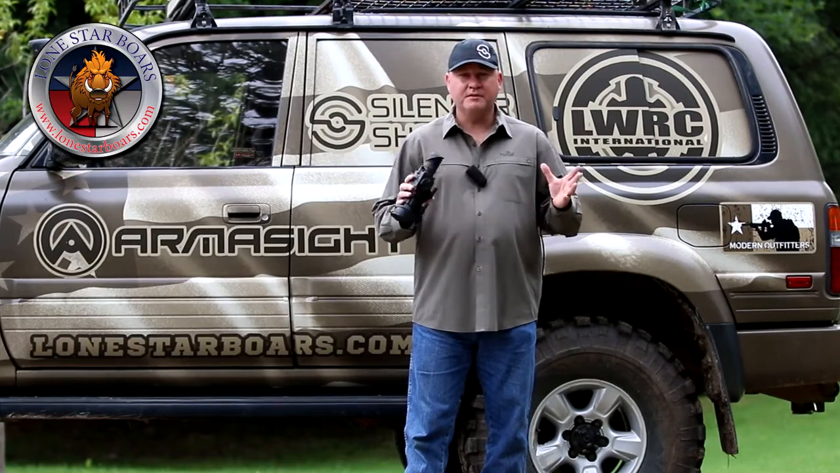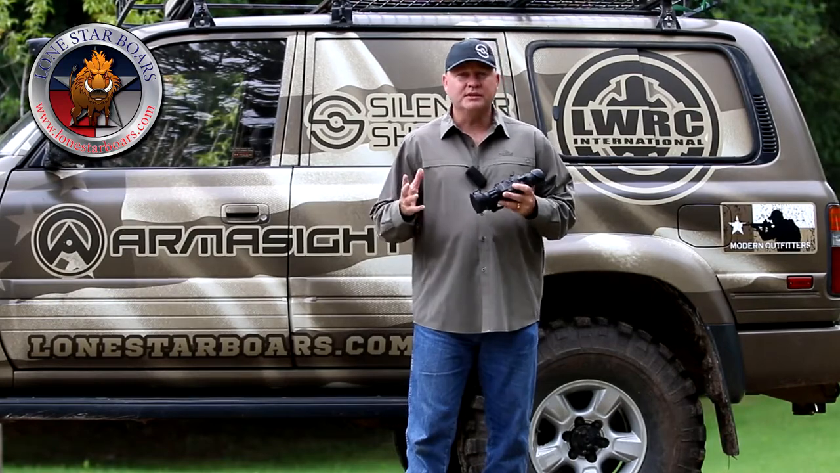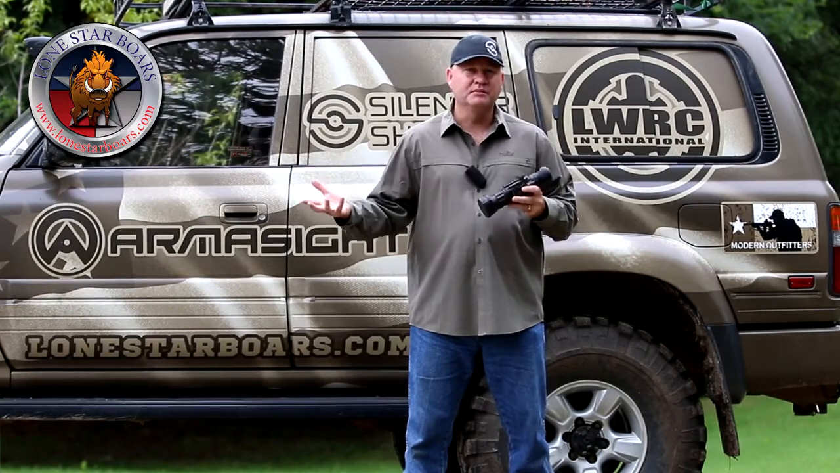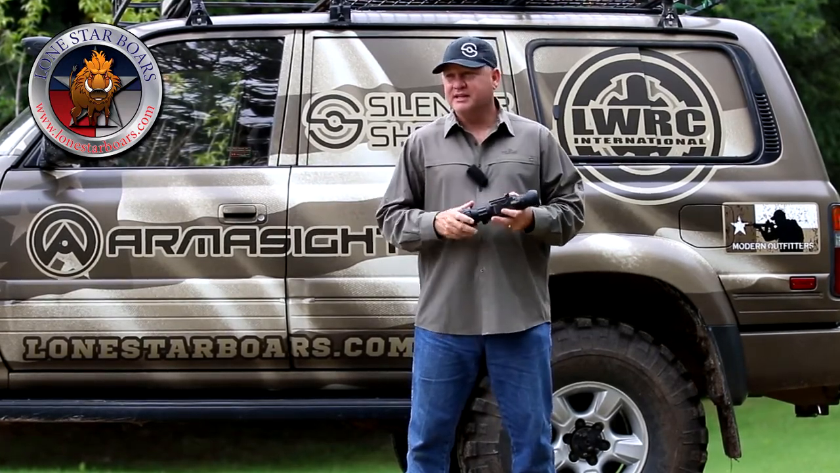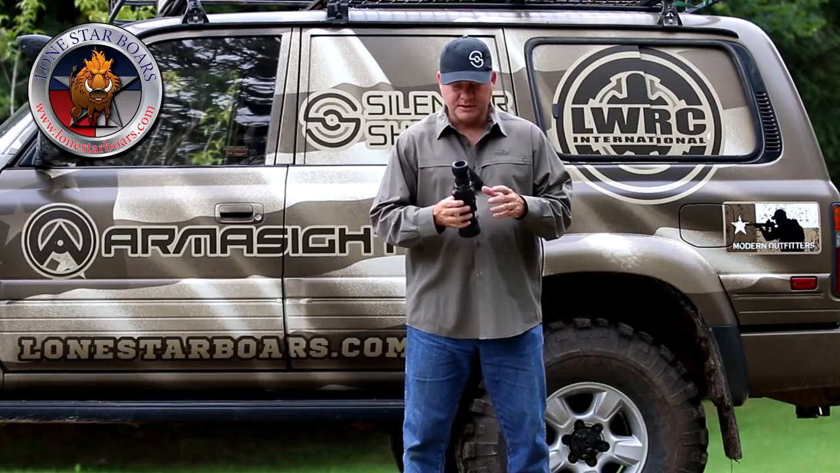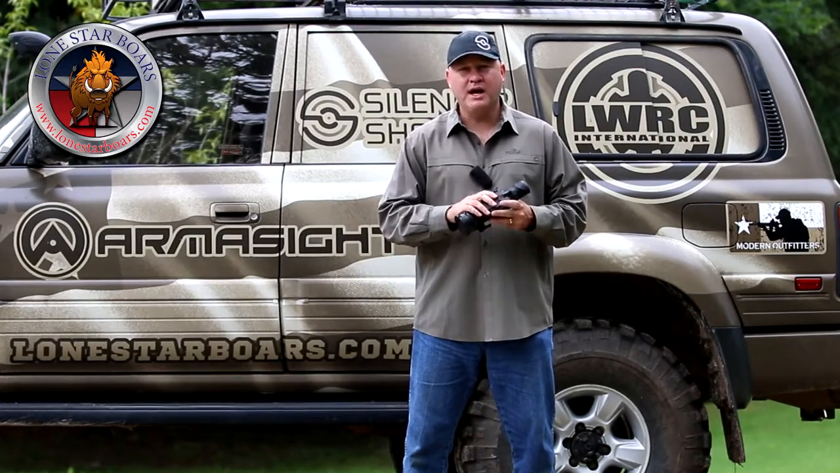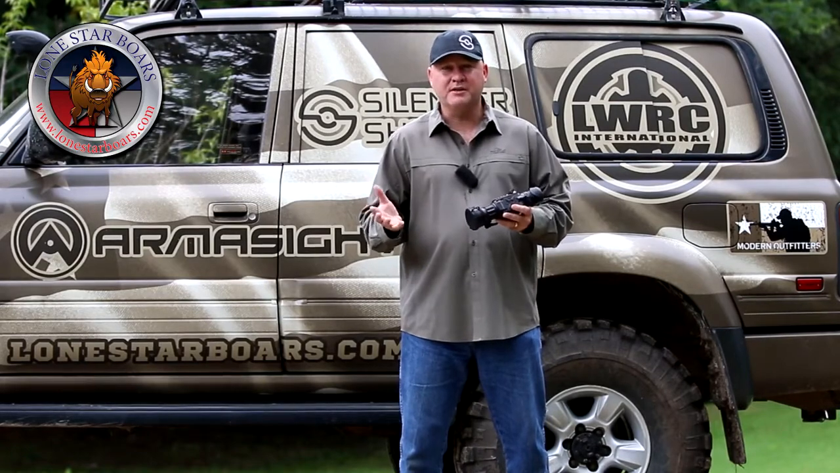Armasight tried to do the defaults to cover as wide a spectrum as possible, but with thermal, the weather changes, and you can get a better image if you go into your enhancements. Right now we have a light drizzle. It's in the 80s, it's daytime, high humidity. Say the next night it's 50 degrees outside and very low humidity, you're going to have totally different settings in the units. For example, your contrast: if you're going into the negative range when you're in white hot, you're hurting yourself. If you're going into the positive range when in black hot, you're hurting yourself.